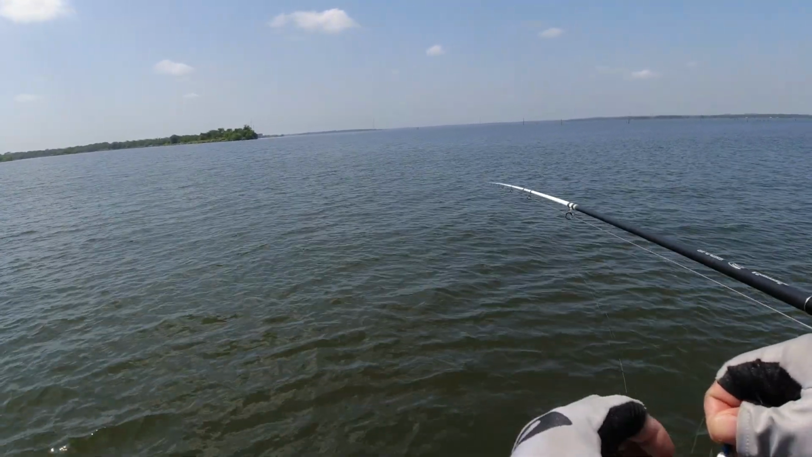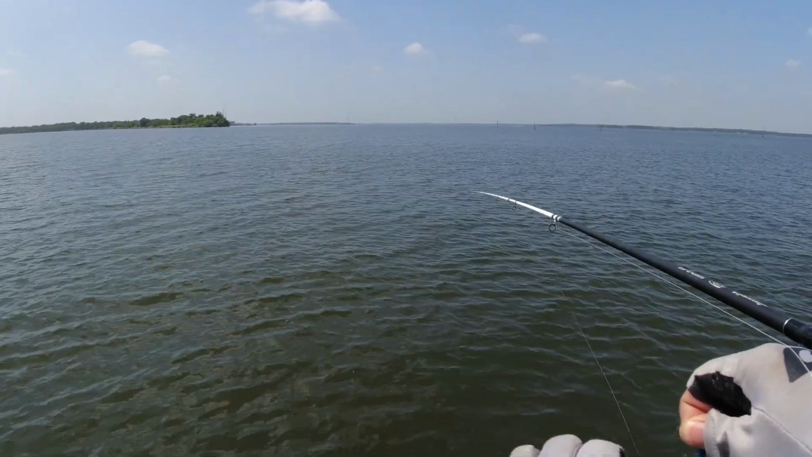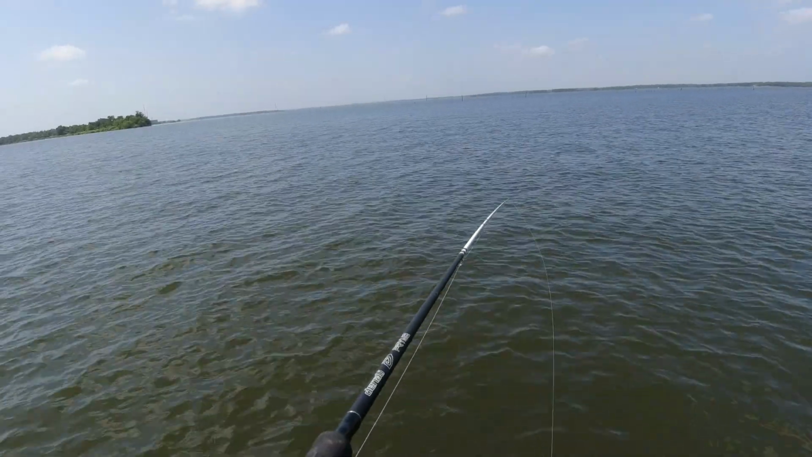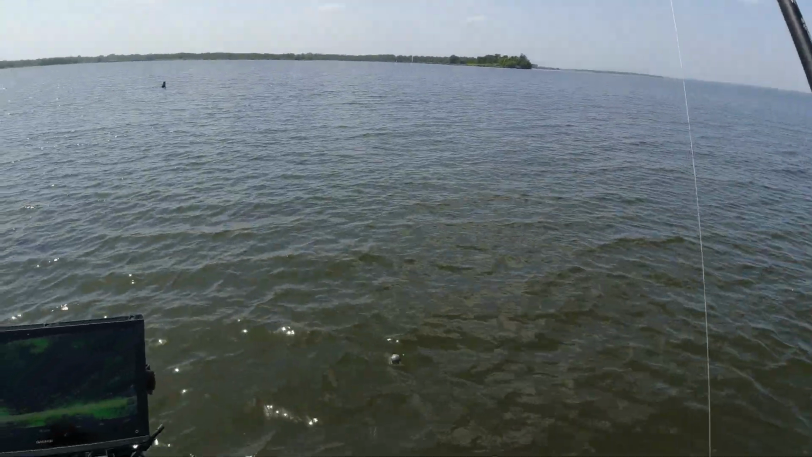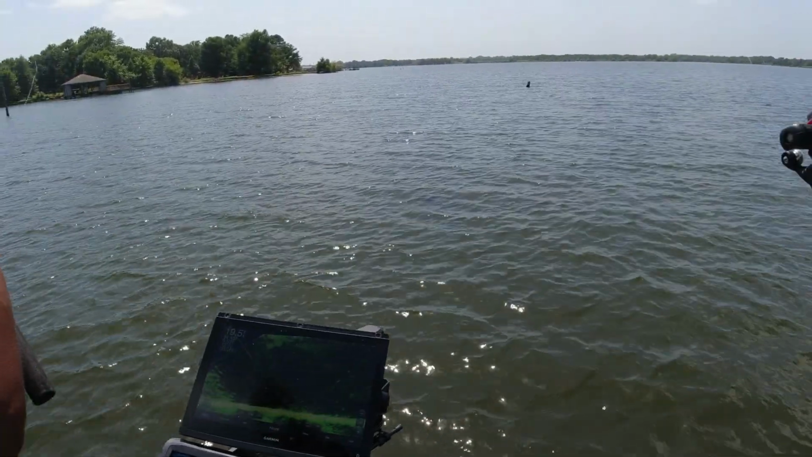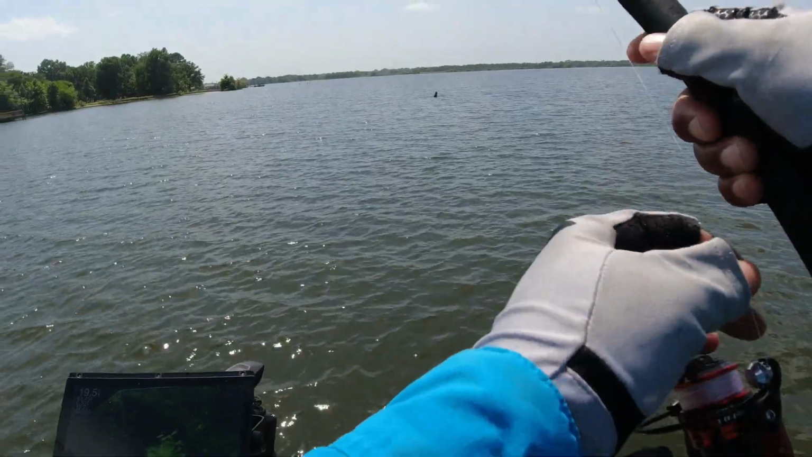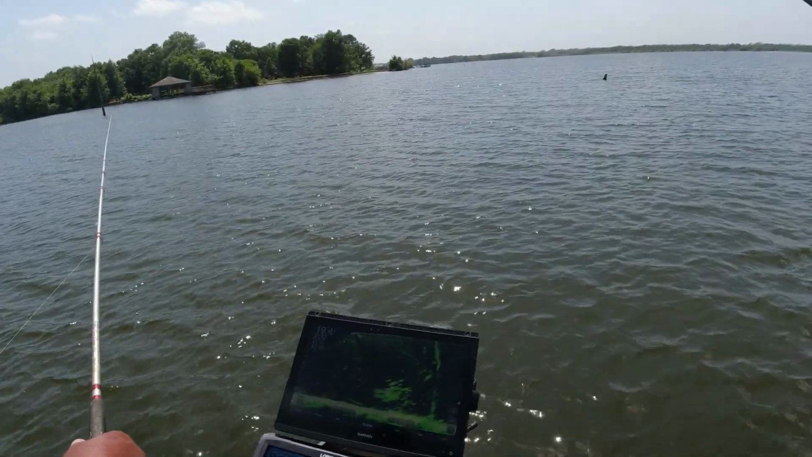I thought you had him. Don't knock my crappie nibble off there, buddy. Hold on. You little. That may all be little gills. You think? Pretty good sized fish. And then they sitting there with that catfish.